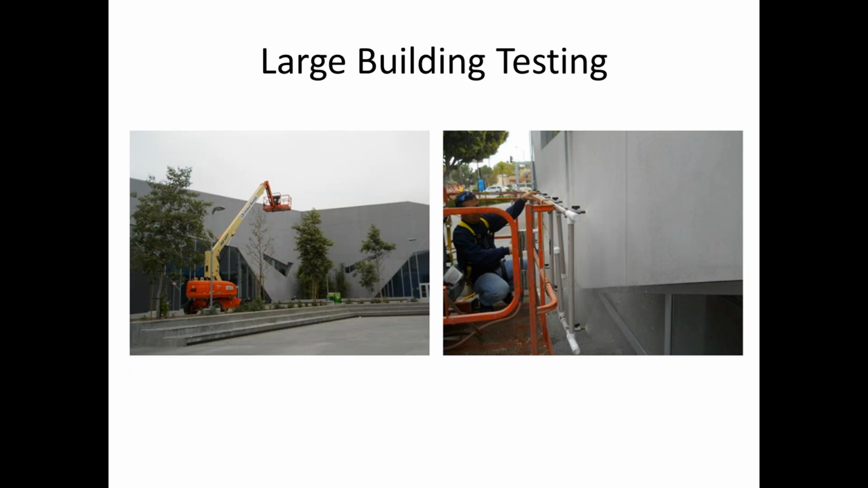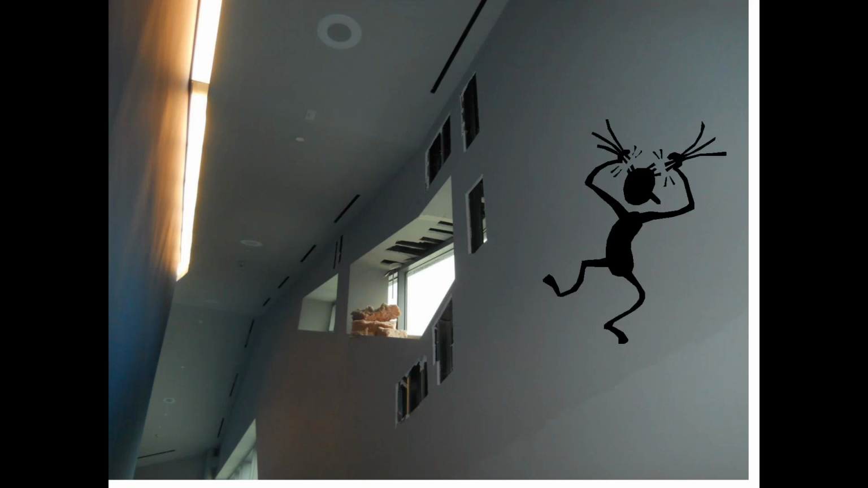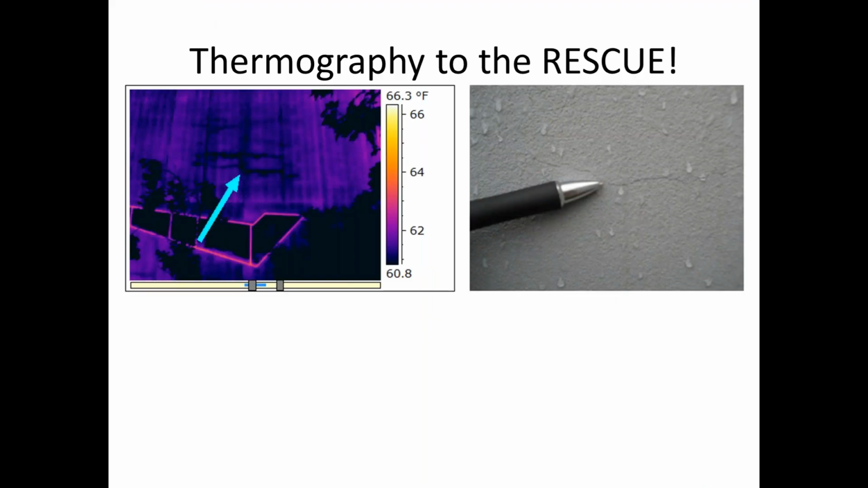This is a project that went on for 6 months with every expert in this $20 million building, where nobody had any idea where leaks were coming, and they retained our services. This is what I came to. I showed up and had holes all over the walls cut. They're trying to figure out where the leak's coming from, and they're pulling their hair out. And so obviously turning on the infrared camera will give you the clues.